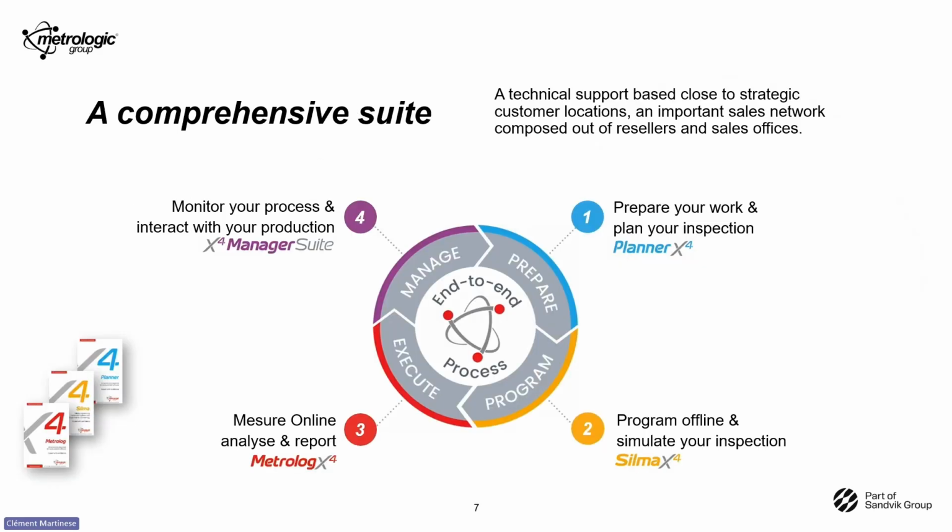A quick slide about our product. We like to speak about the end-to-end process. First, with Planner X4 to prepare your work, the features to measure, create your alignment to use, the view, and the report. Then you can use Cinema X4 to program offline and simulate the inspection.